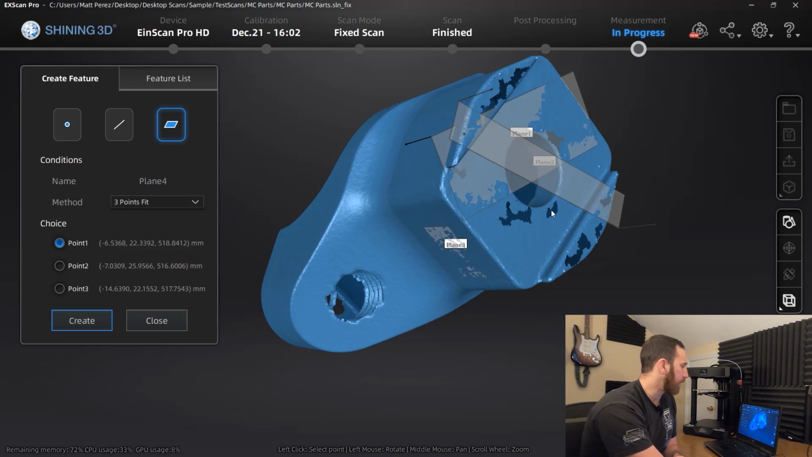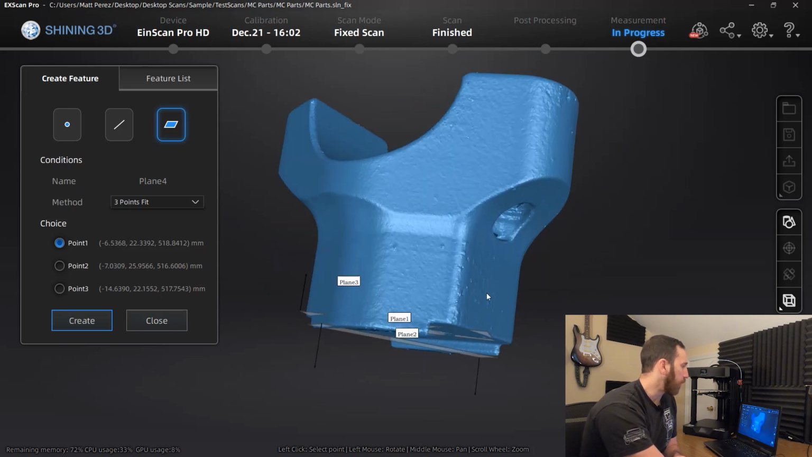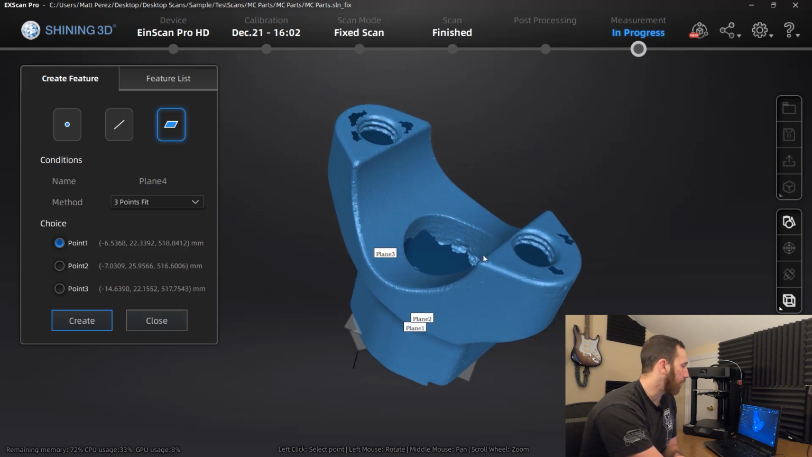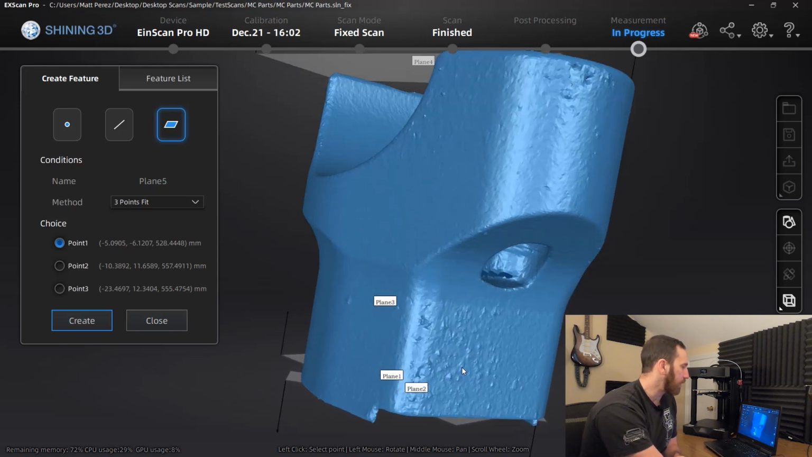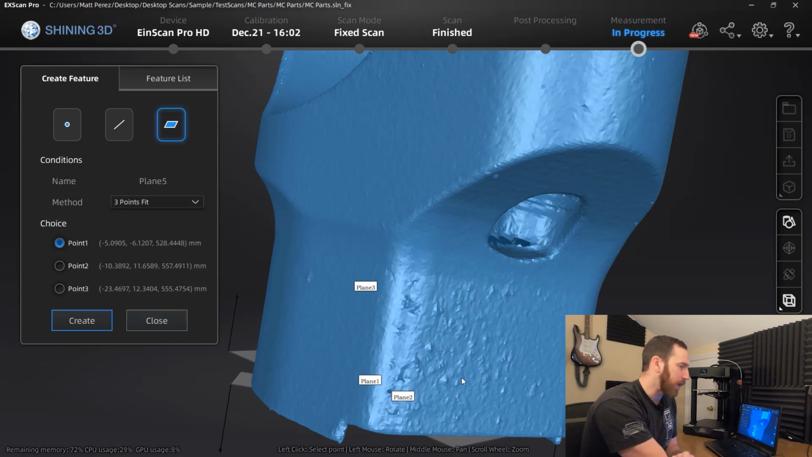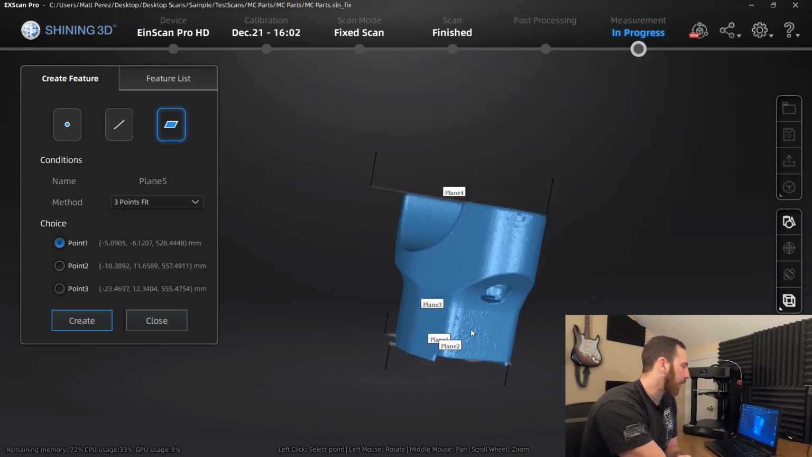We'll create that as plane 3. If we want, we can create one off the top of the part. Again, finding good references. That's plane 4. Over here, you can see the spray paint or the overspray was pretty bad. So this is not a great place to try to capture a plane, but that's okay because we don't necessarily need it.